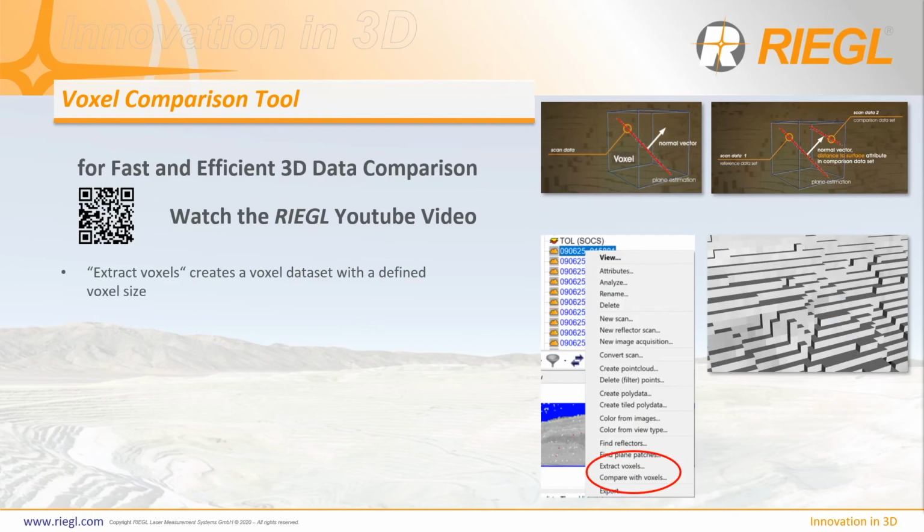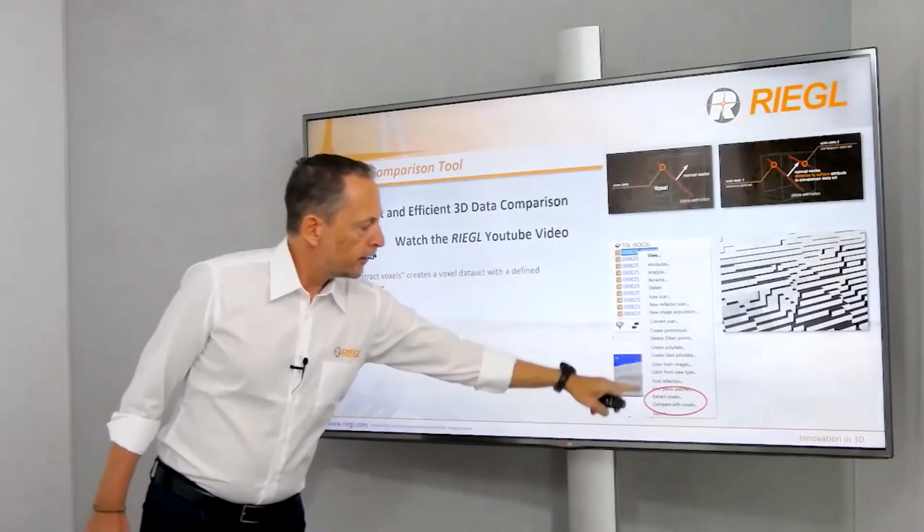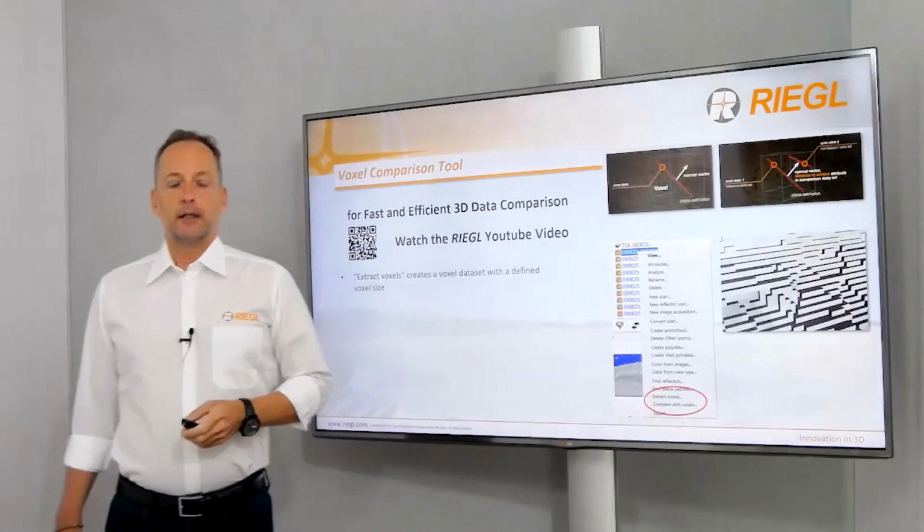I just want to quickly highlight how easy to use this tool is. First, you extract a voxel dataset from a scan or a point cloud as a reference dataset by just clicking on that object and using the option Extract Voxels.